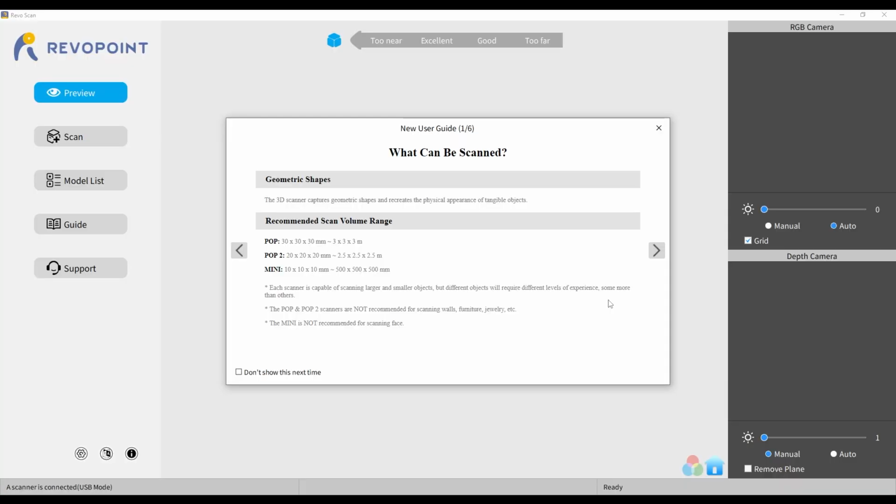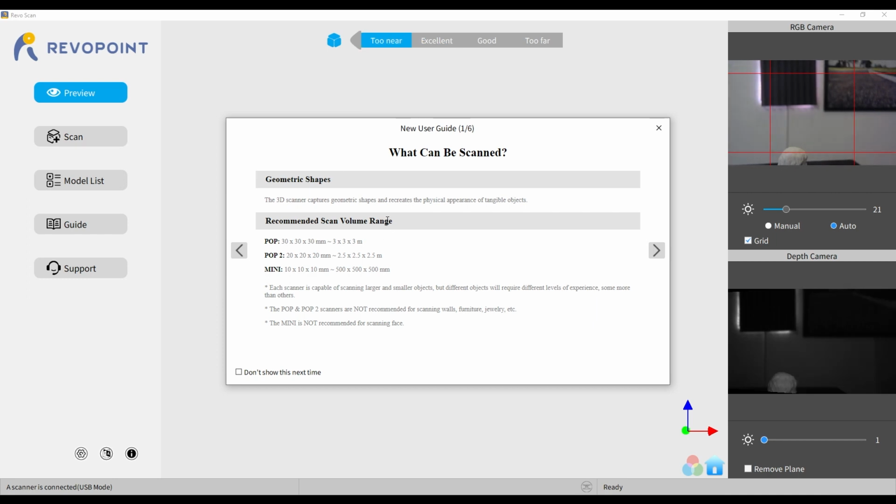Okay, launching the software. Now this is a really useful bit of information. Here is the range in which they can do. So the Pop can do from 30 millimeters up to 3 meters, the Pop 2 from 20 millimeters up to 2.5 meters, and the Mini does 10 millimeters up to 500 millimeters. And as it mentions there, they're each capable of scanning smaller or larger objects, but then you've got to know what you're doing in terms of how well you do it.